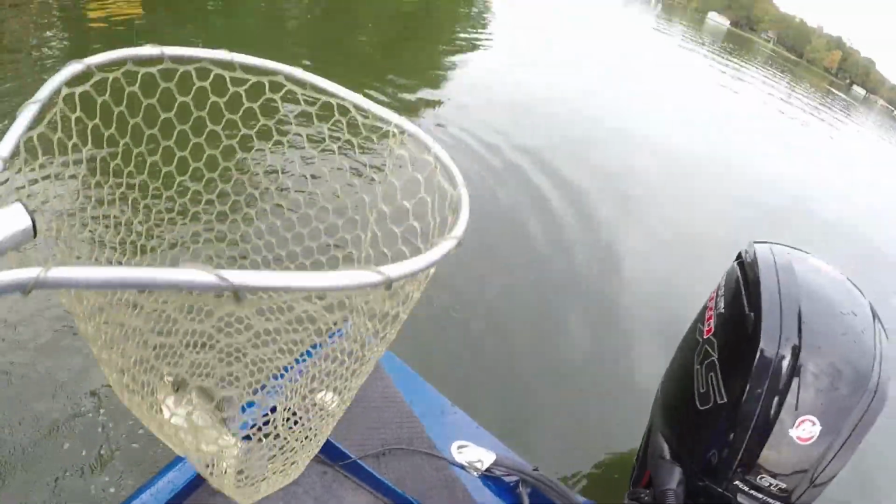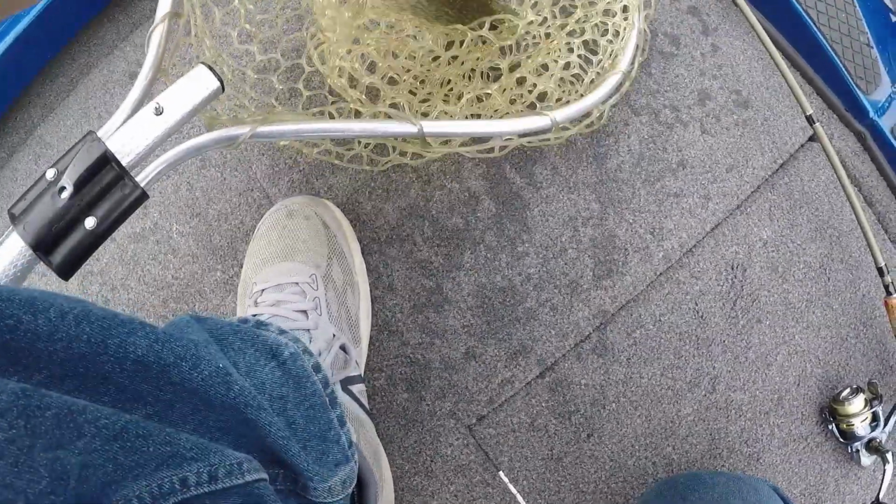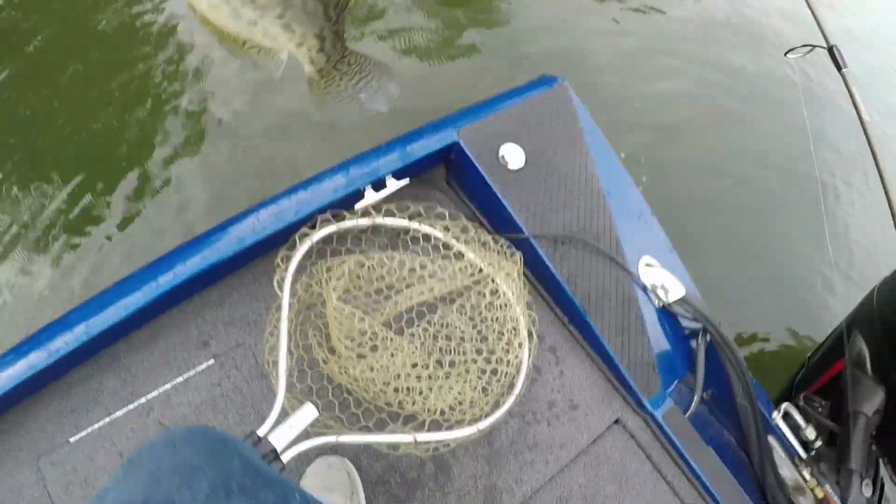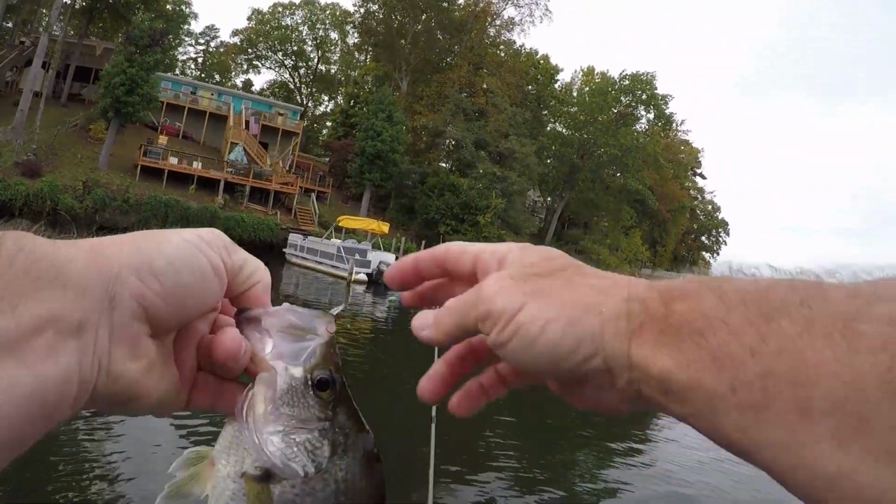Guys, I'm netting him because he's a bigger crappie and they pull off easy. That's a nice one too. Let me get him with the net fast. All right, there you go, guys. What do you think of that one? Isn't he a big one?